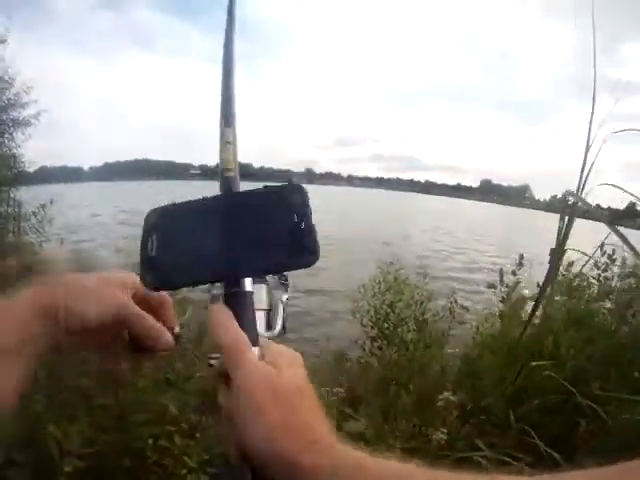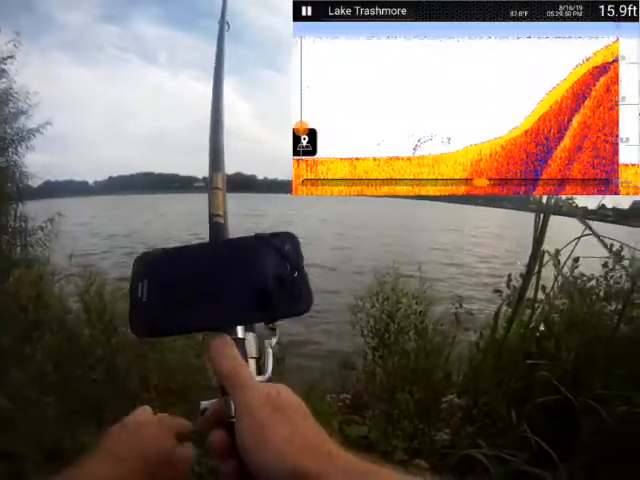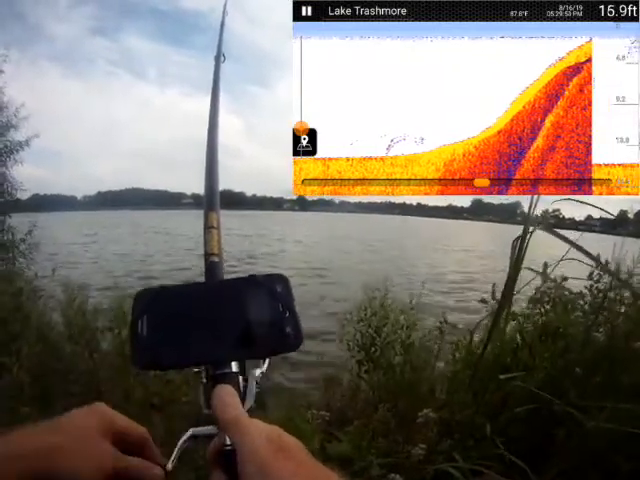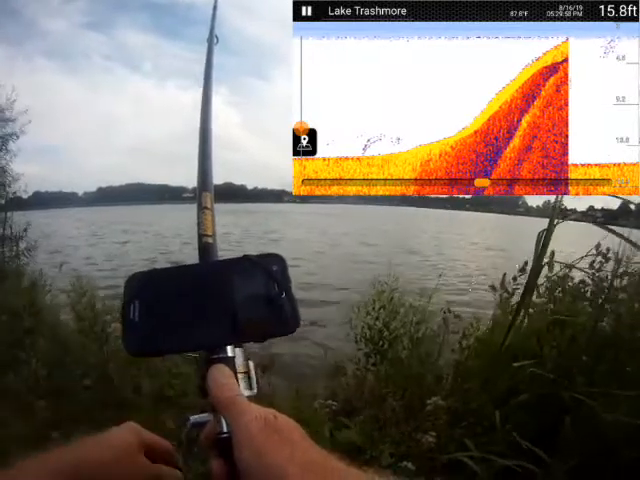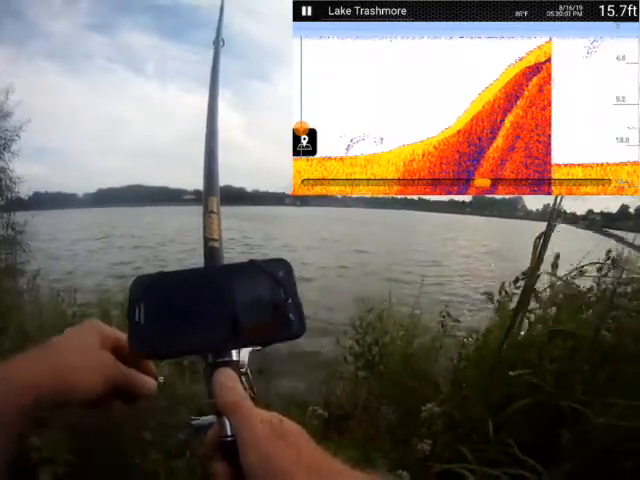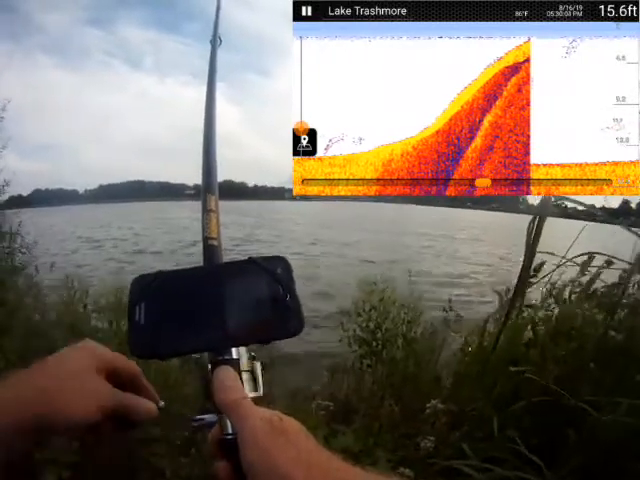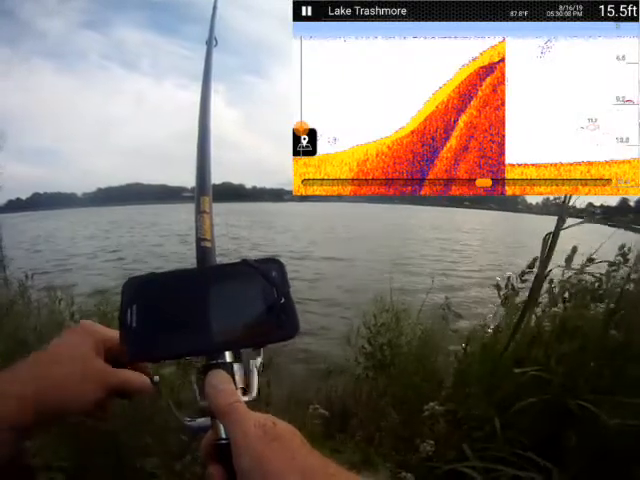Okay, it wasn't bad. 16 feet out there. It's just barren and lifeless as can be on this side over here.